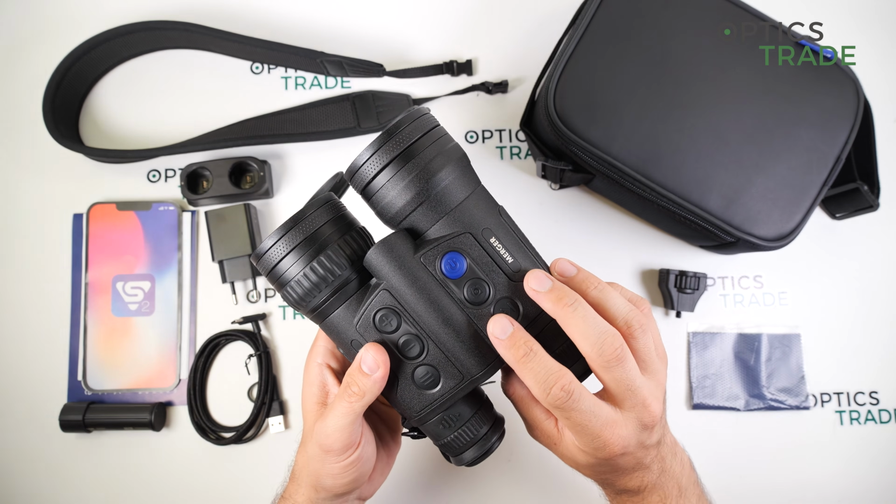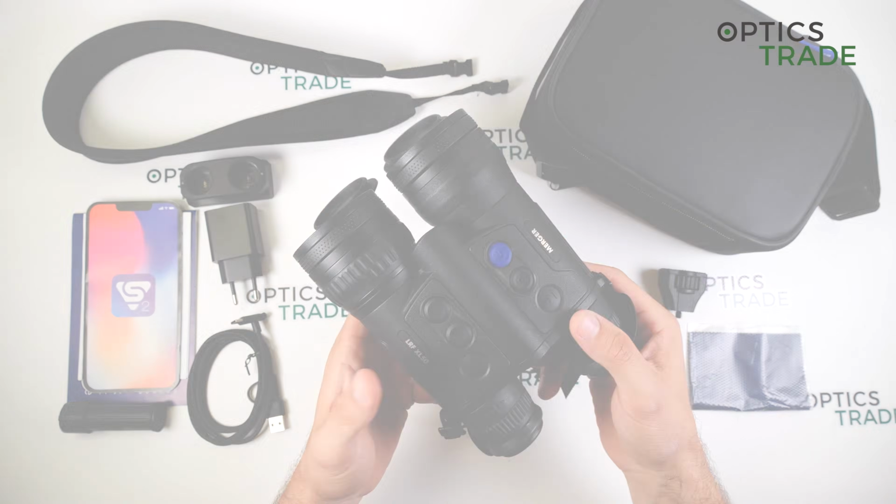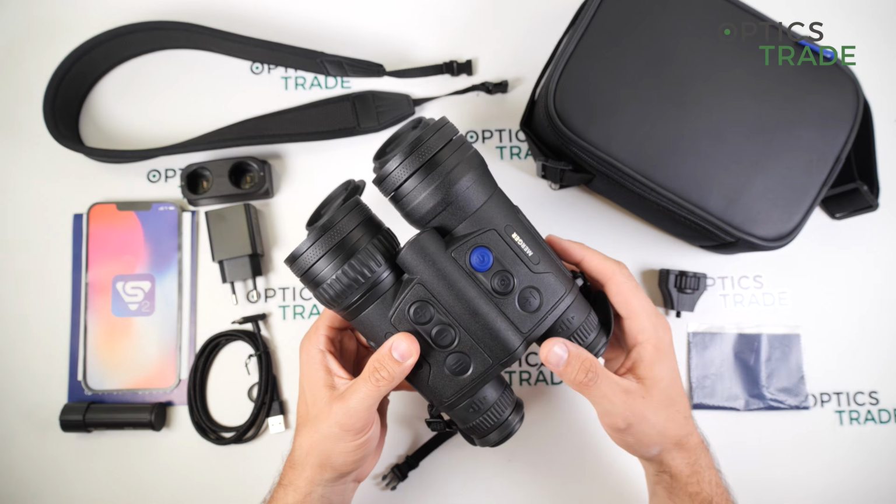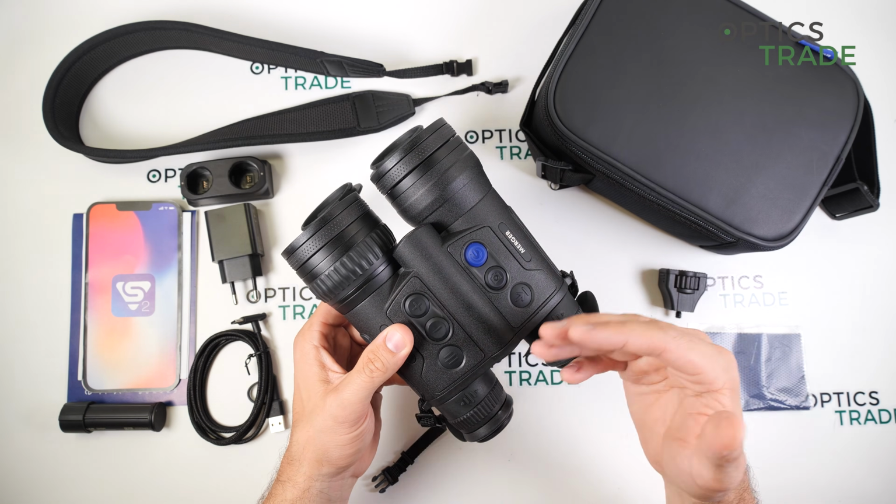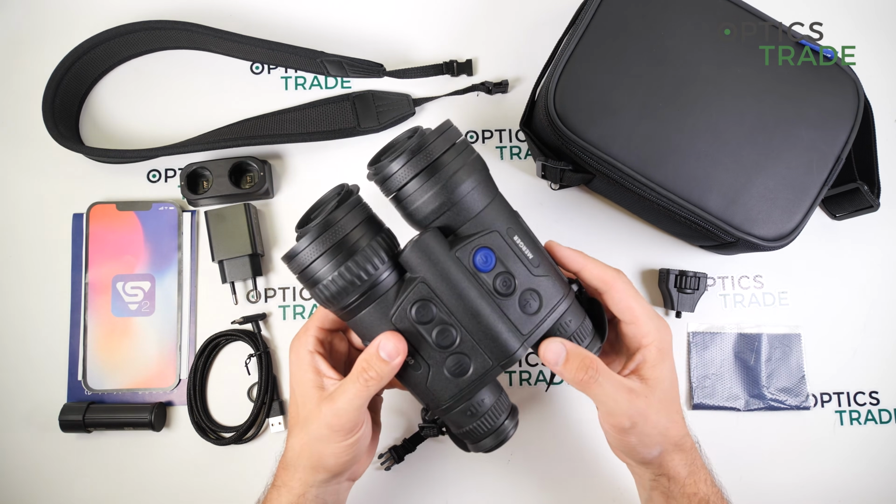Then the image quality, it is perfect, by far the best among all the civilian used products from what I've seen. Especially when you zoom in the target, it is just astonishing. The image quality cannot be compared, even not to the XP50 at bigger magnifications.